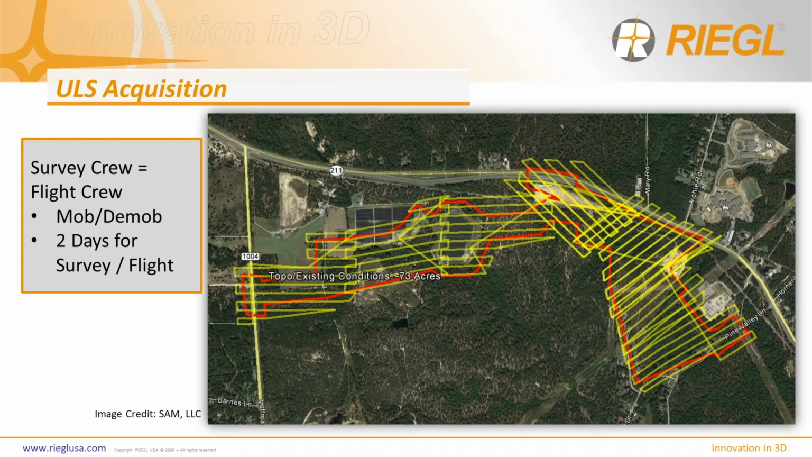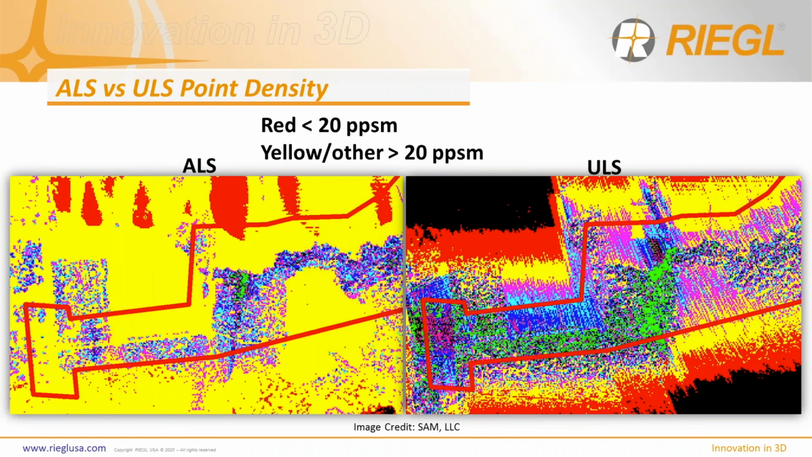But none of that matters from a schedule and budget standpoint if we can't produce a quality data set on the back end with the ULS system like we can with the ALS system. So that's where we'll get into the meat of this. Our first evaluation after the initial acquisition was completed for both systems was how we did from a point density standpoint.